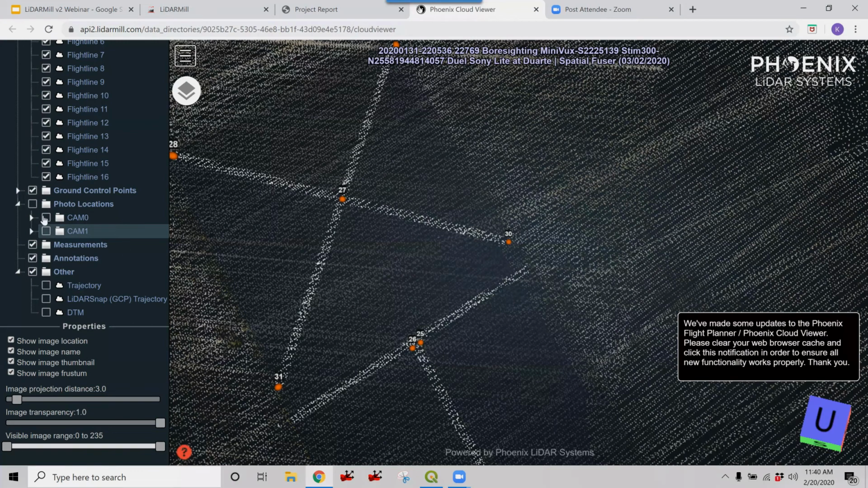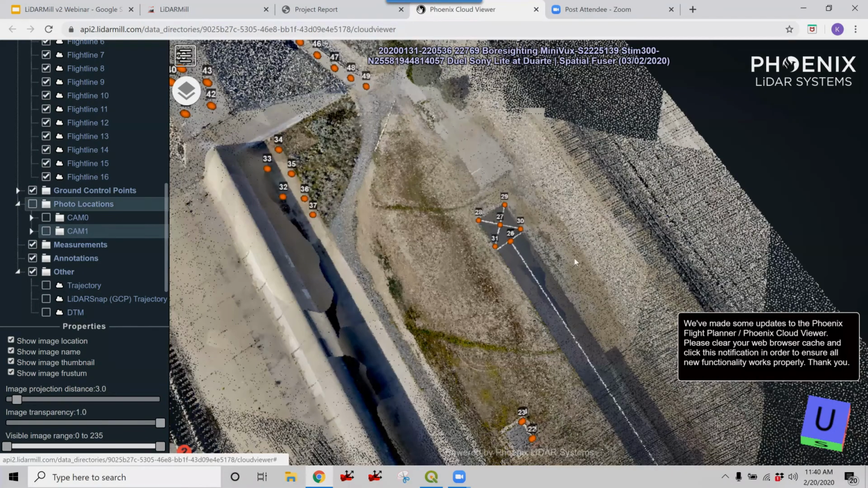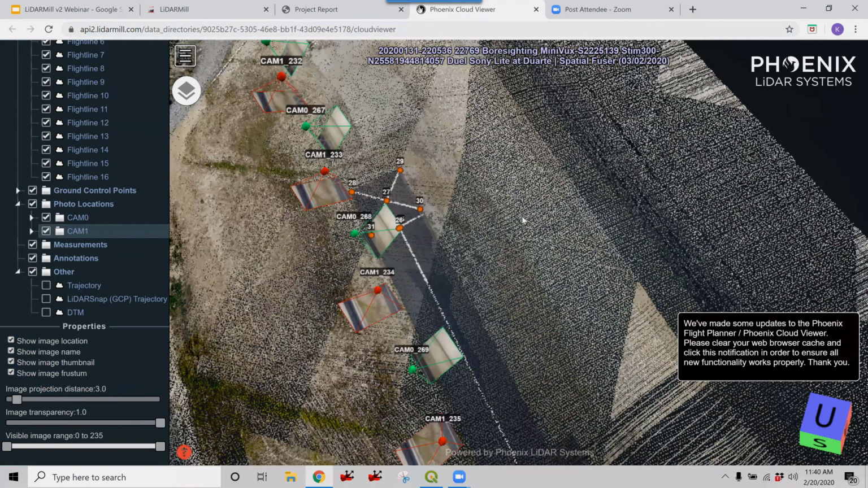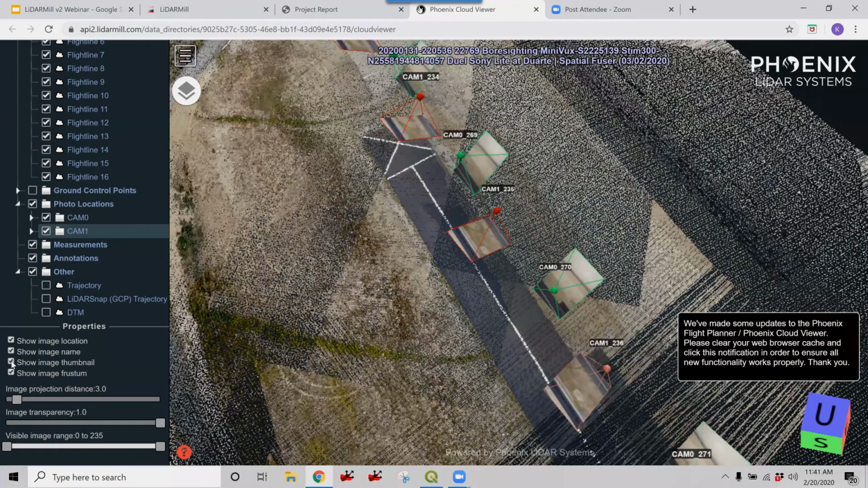And you can view photo locations. So this is a dual camera system. And I'll turn the ground control points off so it's less distracting. But here, if you click on a camera, then you can enable and disable your image locations, names, thumbnails, and frustums.